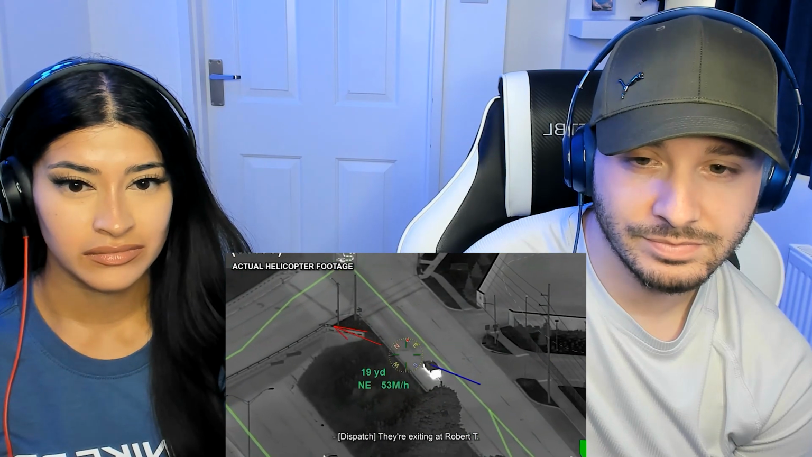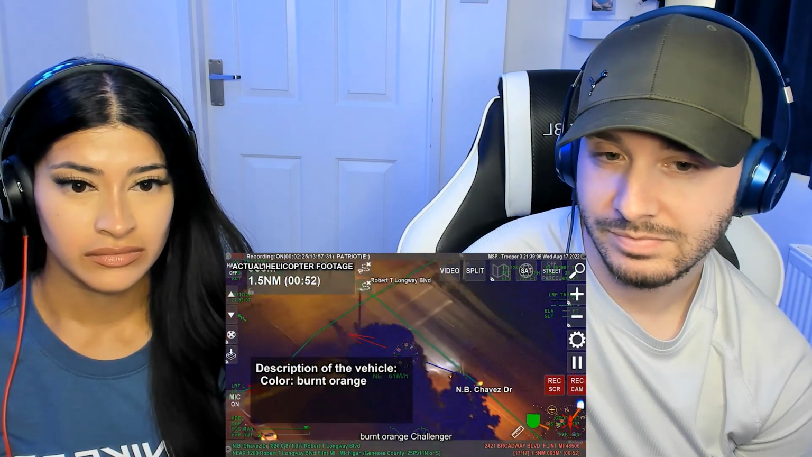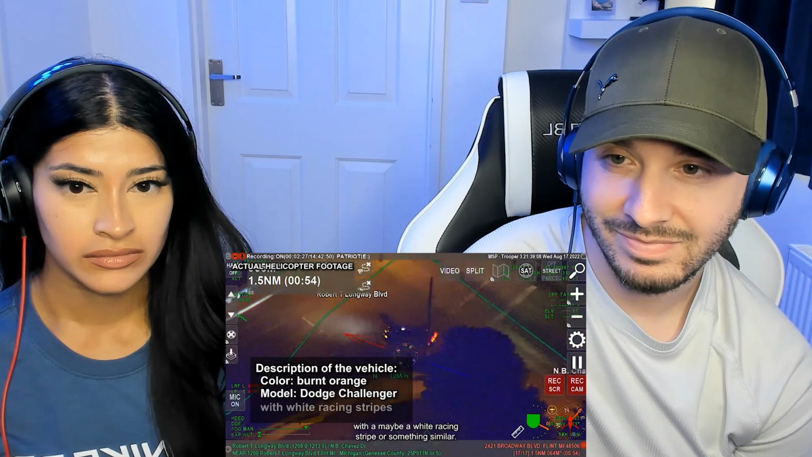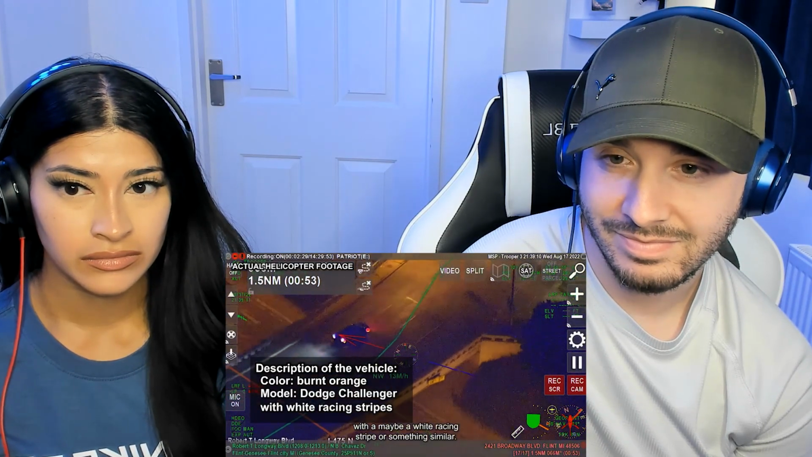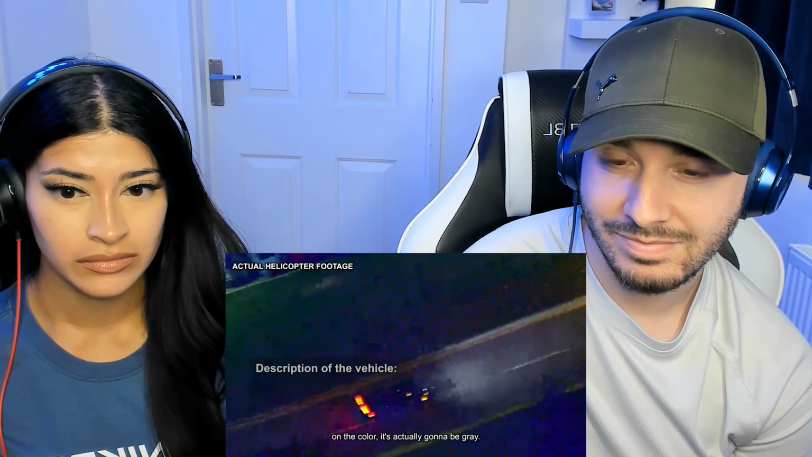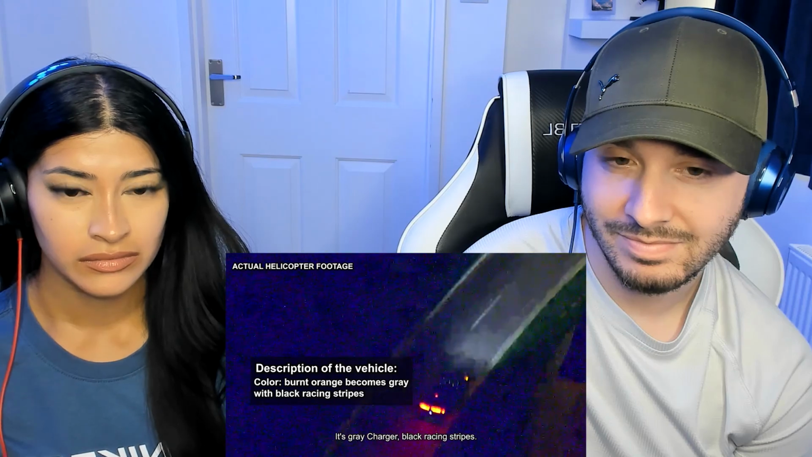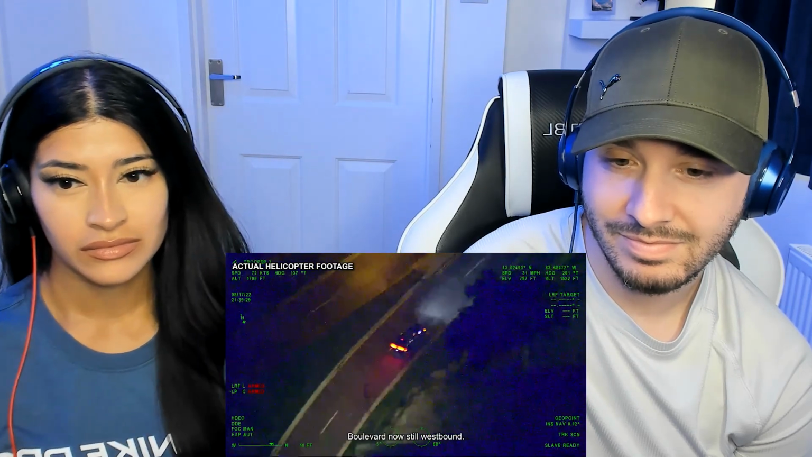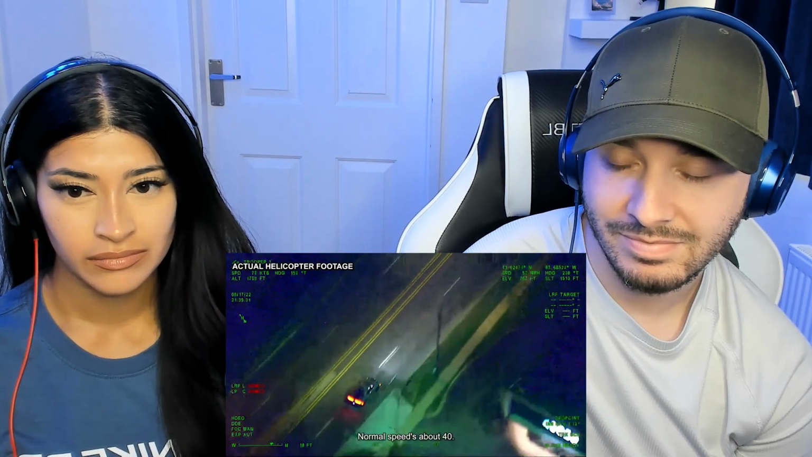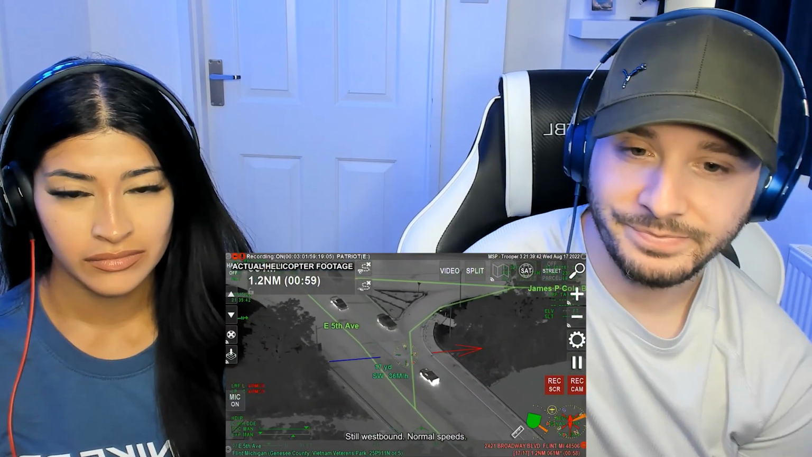They're exiting at Robert T. And it looks like it's going to be an orange, burnt orange Challenger with maybe a white racing stripe or something similar. It's going to be westbound on Robert T. And that's my bad on the color. It's actually going to be gray. It's a gray Charger, black racing stripes. Boulevard now, still westbound, normal speeds, about 40. Still westbound, normal speeds.